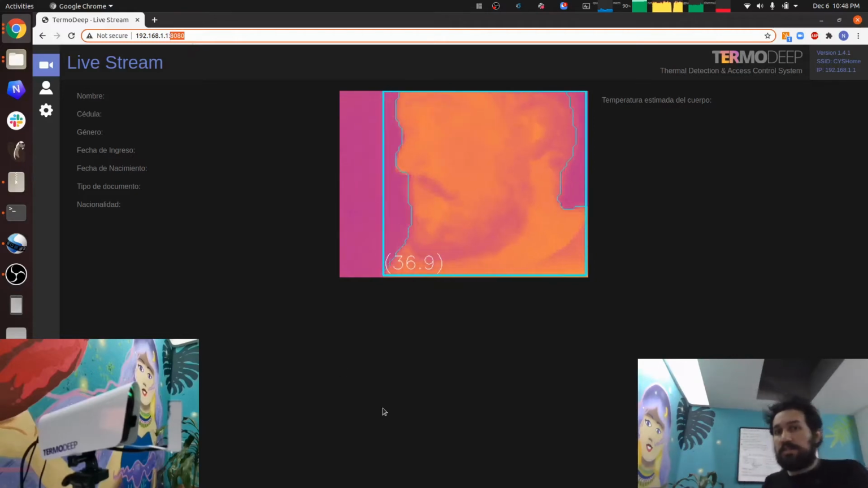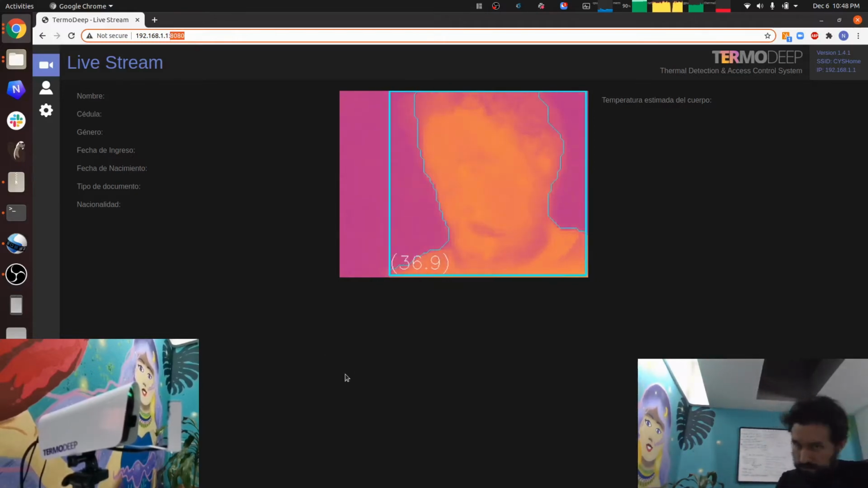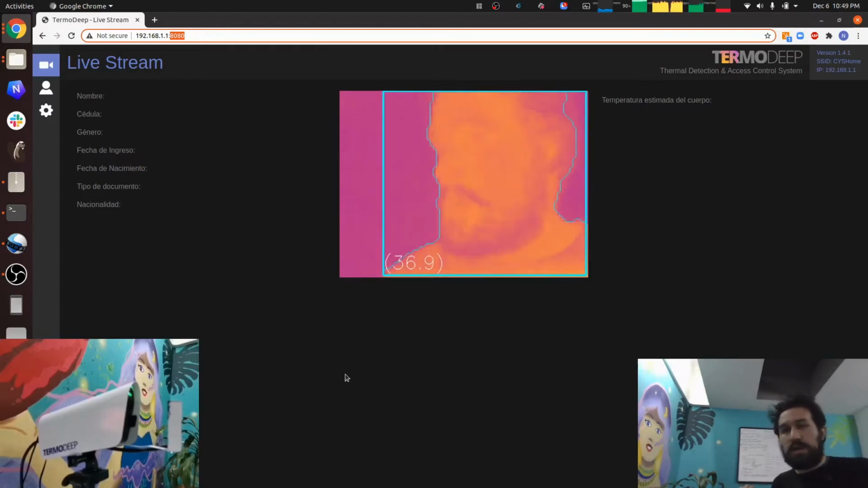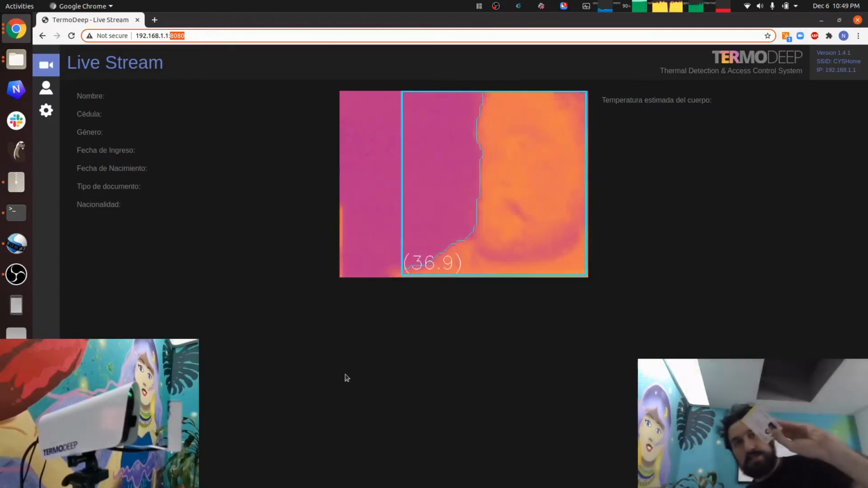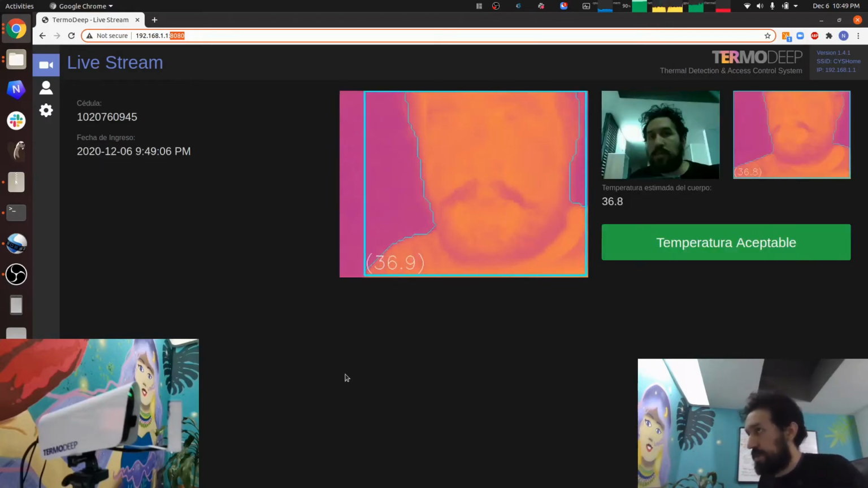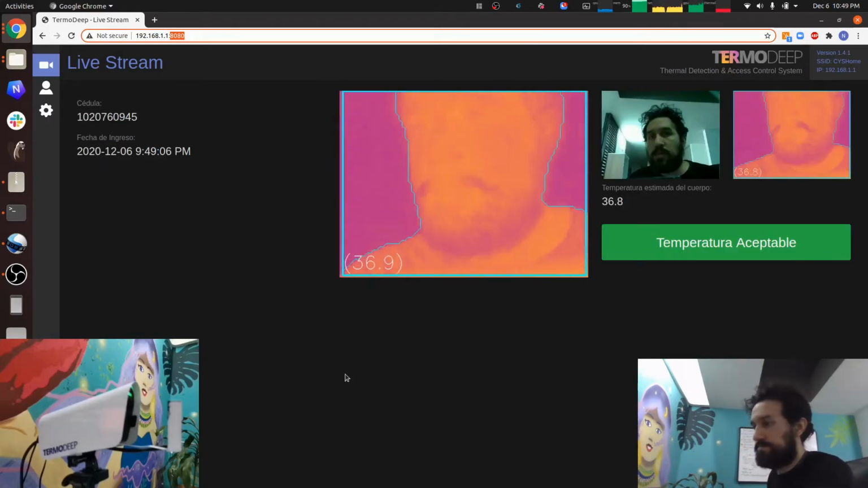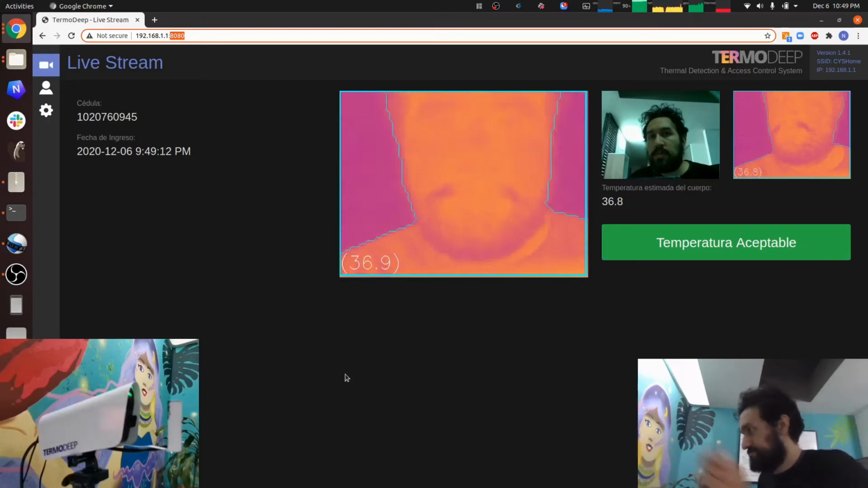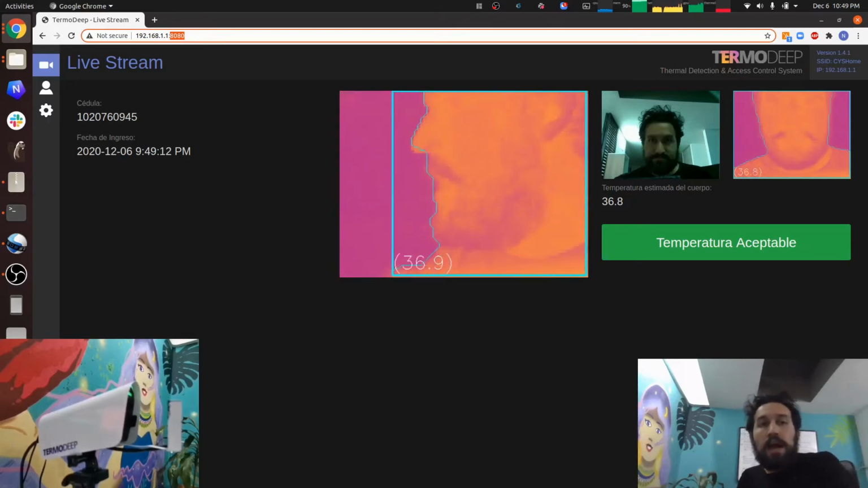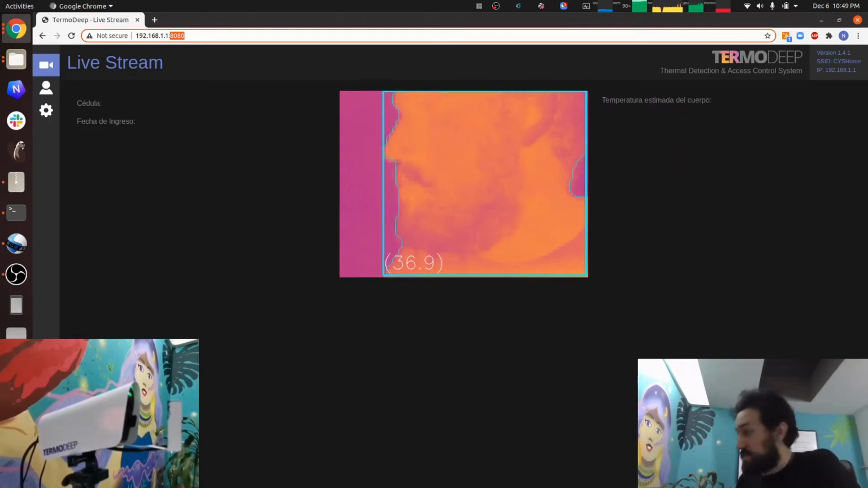With this I can see the camera in real life. I can see myself here. I can take my ID again and read it, and here I am. Ugly photo again. There I am. And I can see the other settings of the camera.